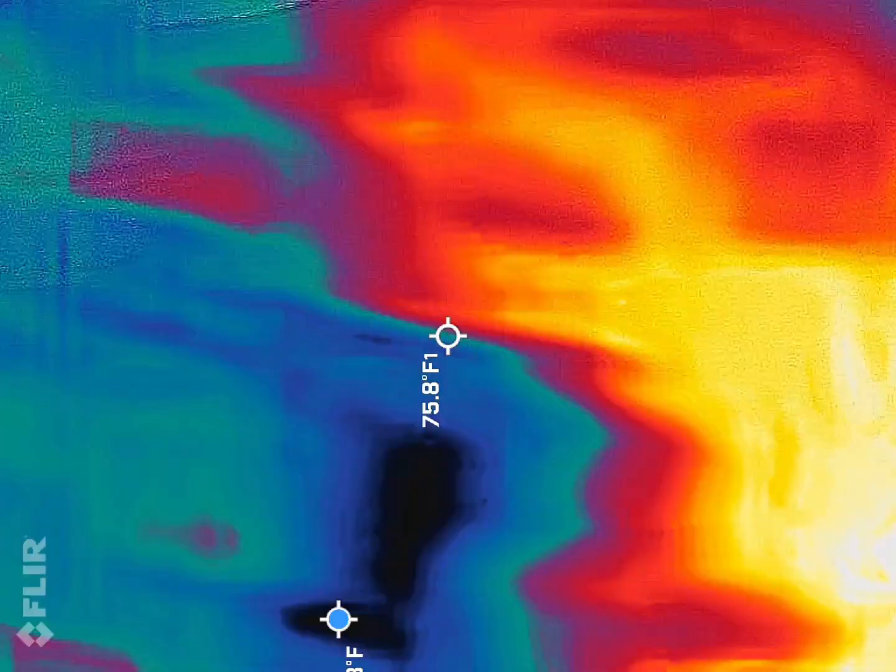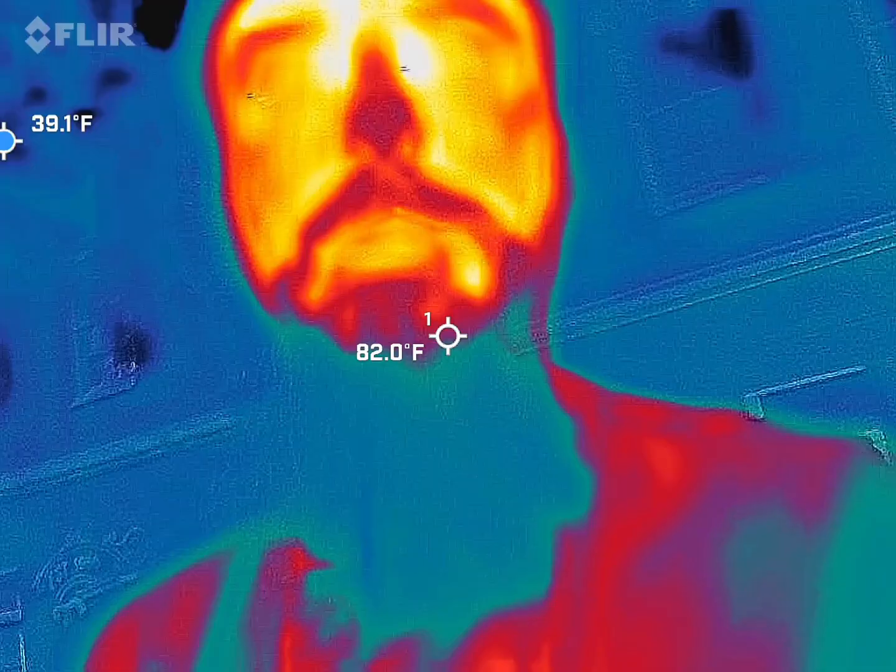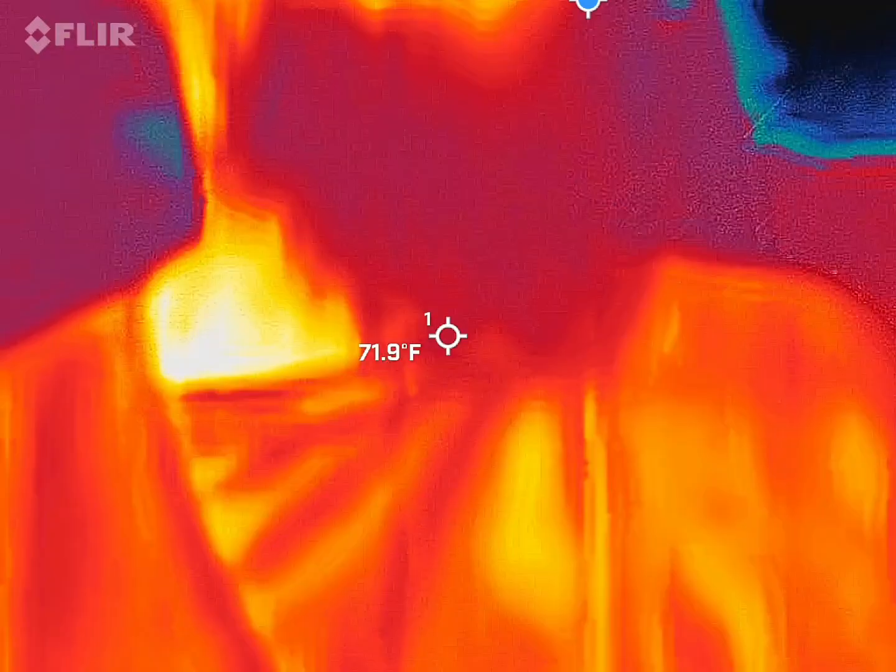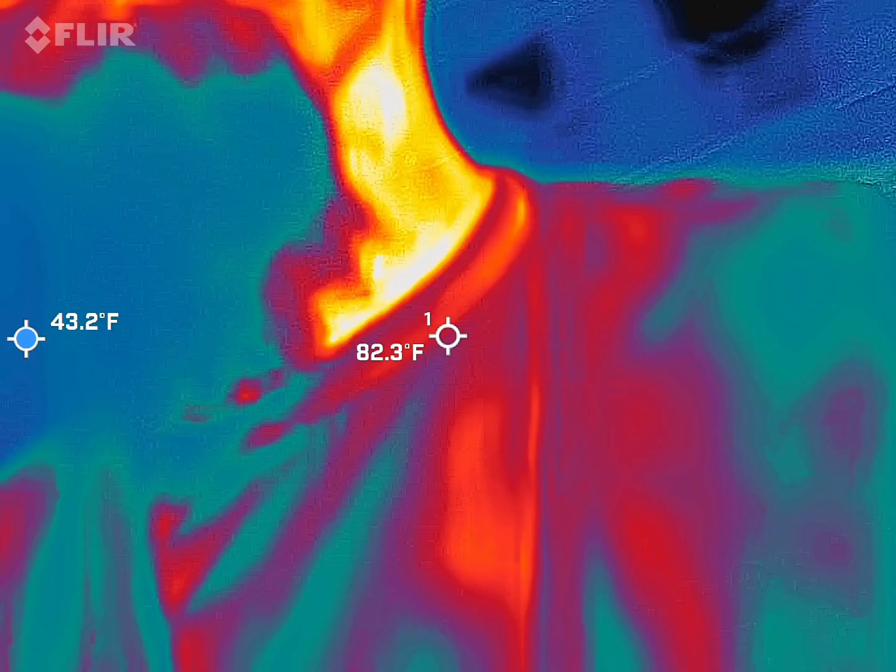So, first one. You should be able to see me. Red, orange, and yellow guy and a blue beard. Yeah, sometimes people call me Nearly Headless Nick. We already know that Jennifer's not going to get that reference, because that's a Harry Potter reference. Yep, exactly. But the red, orange, and yellow, I point out because that means I'm the hottest thing inside the frame. Sorry, fellas, but that's just how this goes.